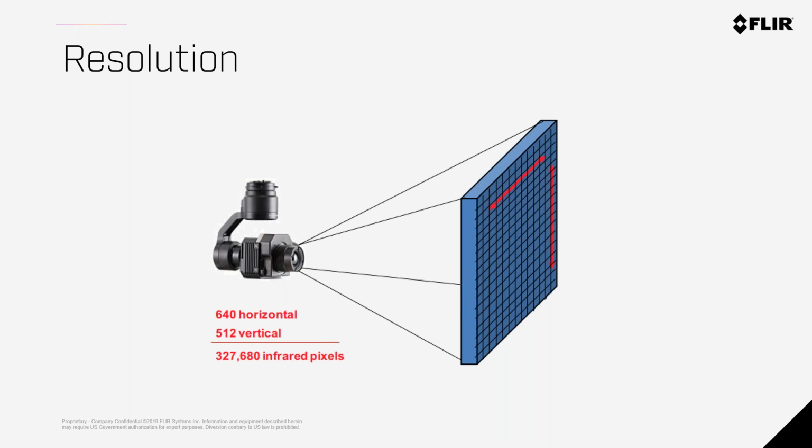That leaves you with 327,000 pixels within your total image. So if you need 10 by 10 to get a good temperature reading at the very minimum, that's going to be 50 of those 327,000 pixels. Or if you need to just see something, you need to get 5 by 5 pixels, or 25 pixels, of that entire available pixel count.